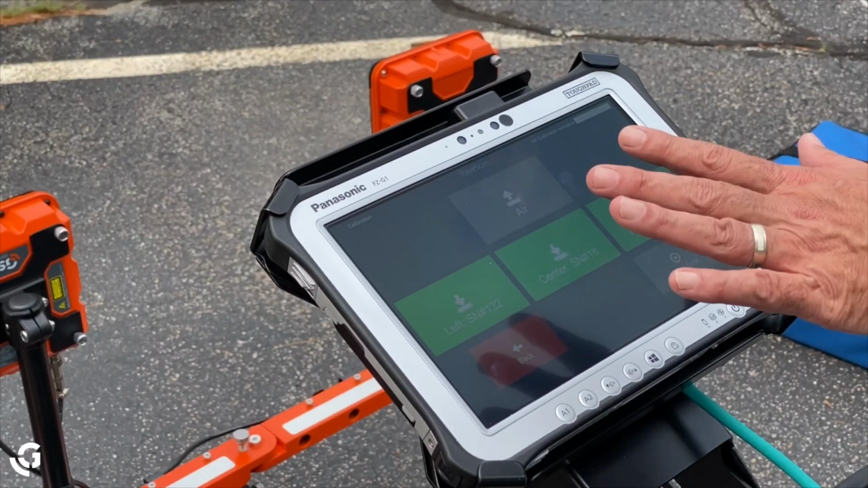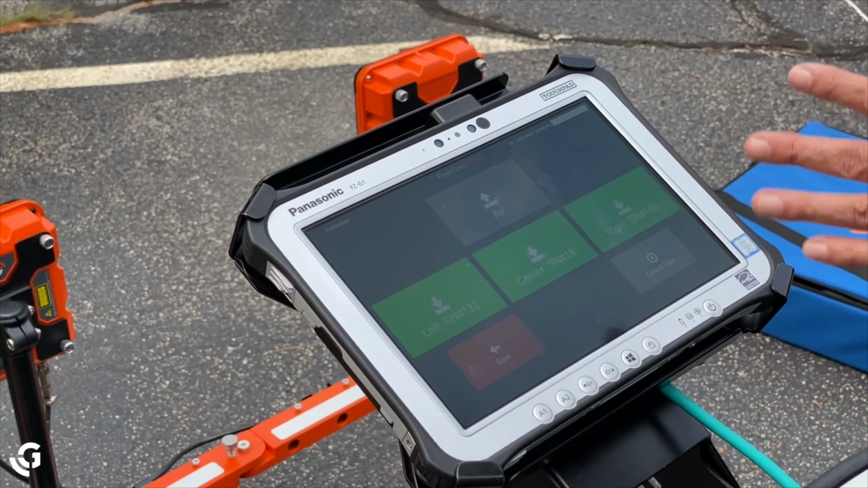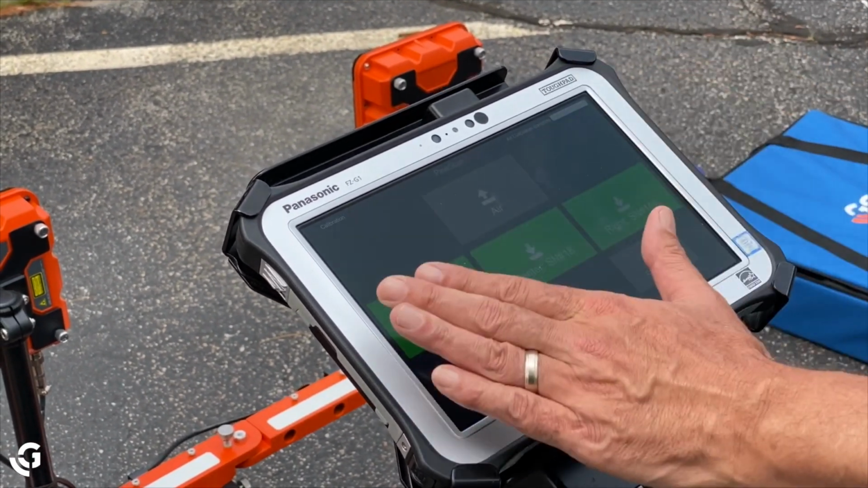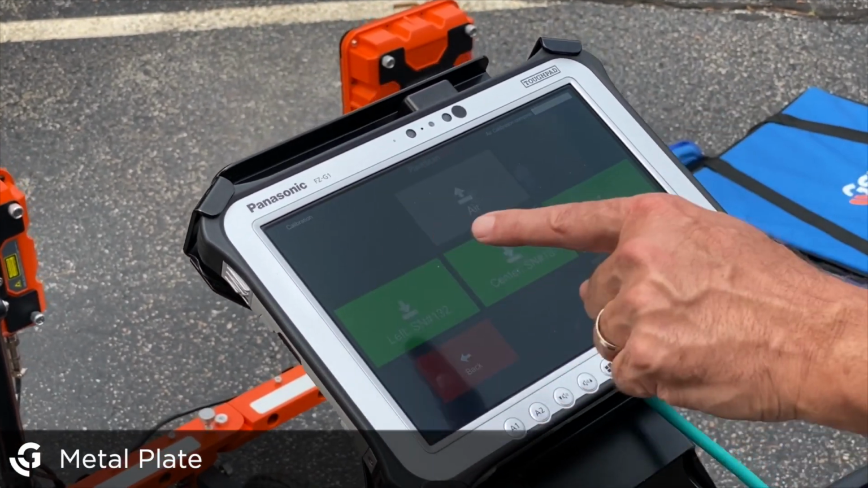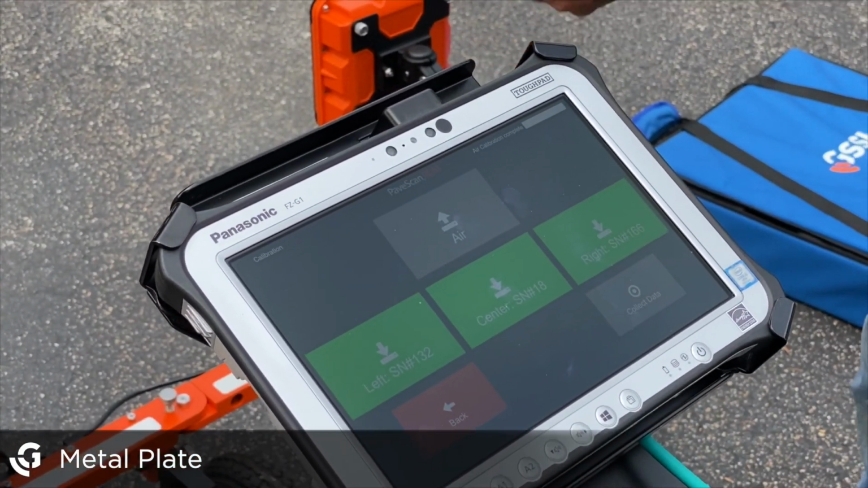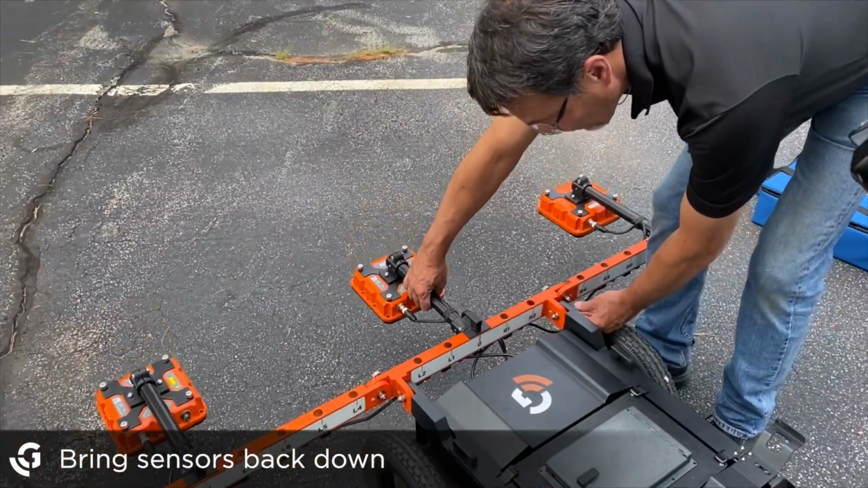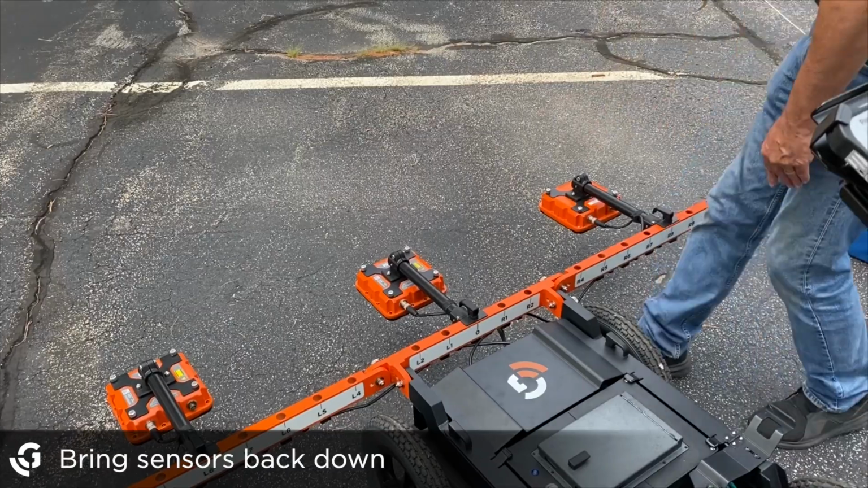With air calibration, that takes about 20 to 30 seconds. And then the air button turns gray, and now we're going to do metal plate. You see that all 3 of my sensors are green. So I come back to the front here, and I bring the sensors down back to normal position.